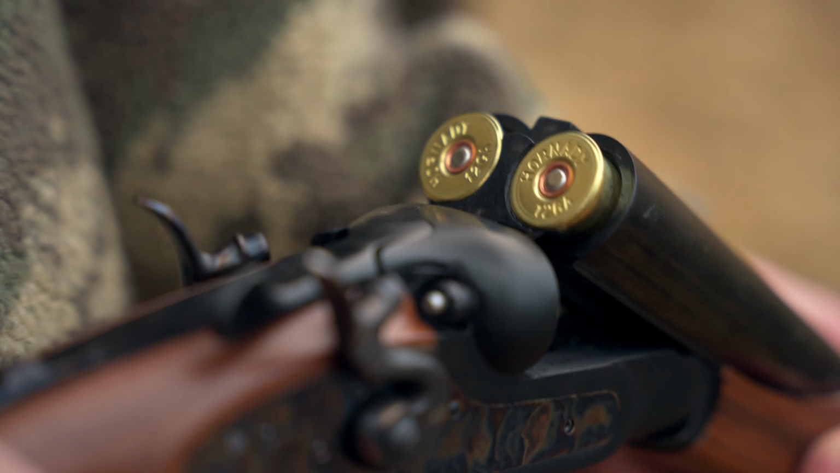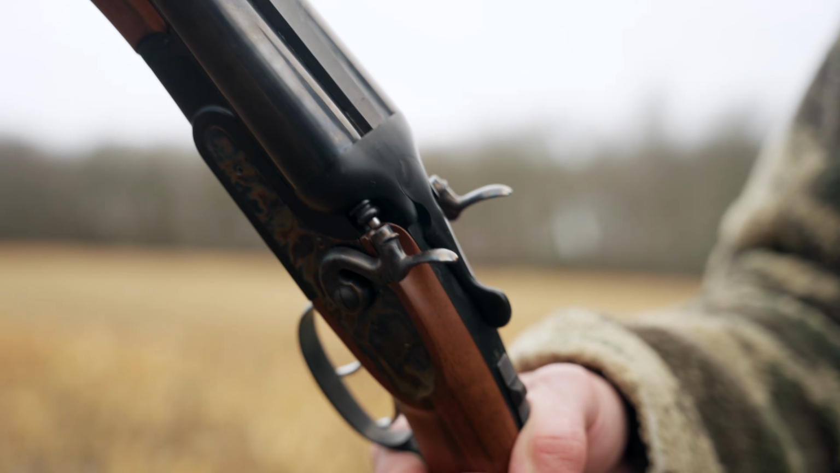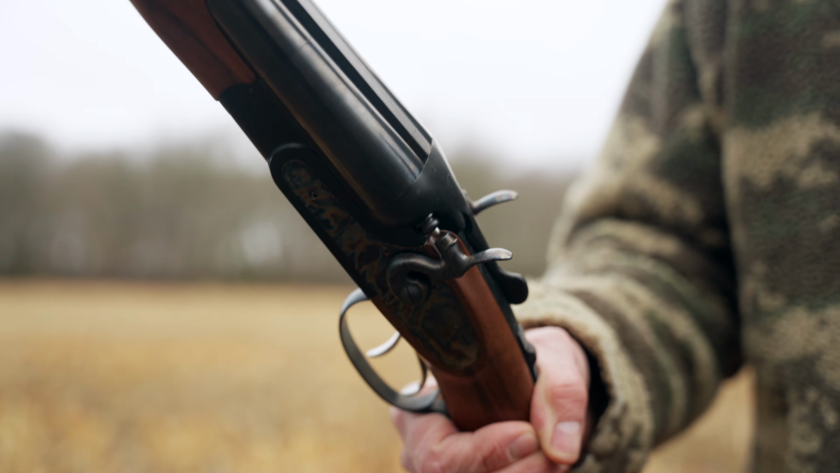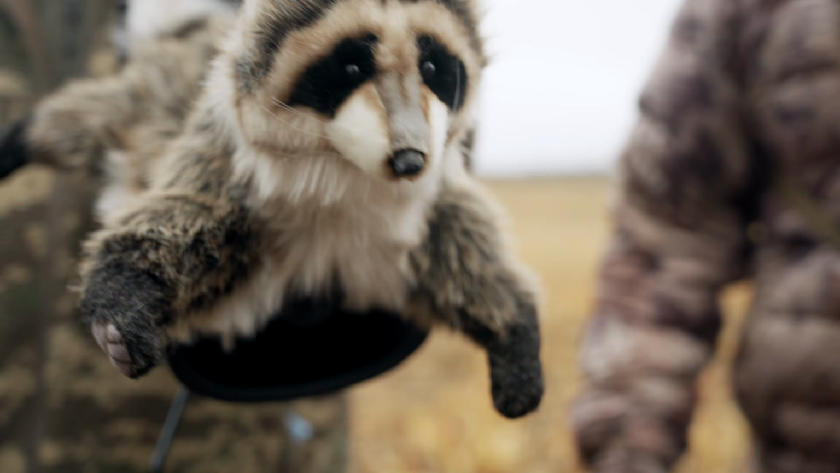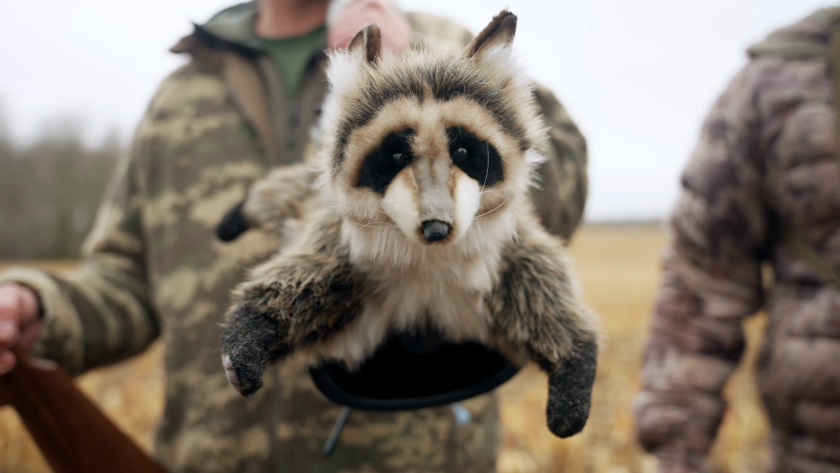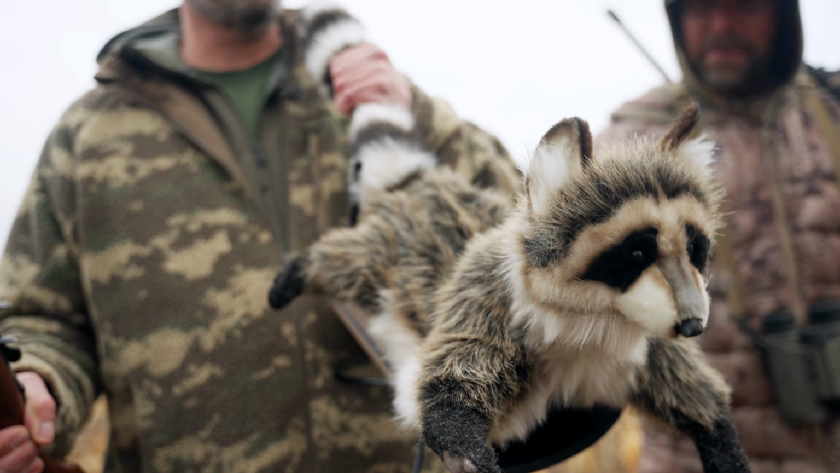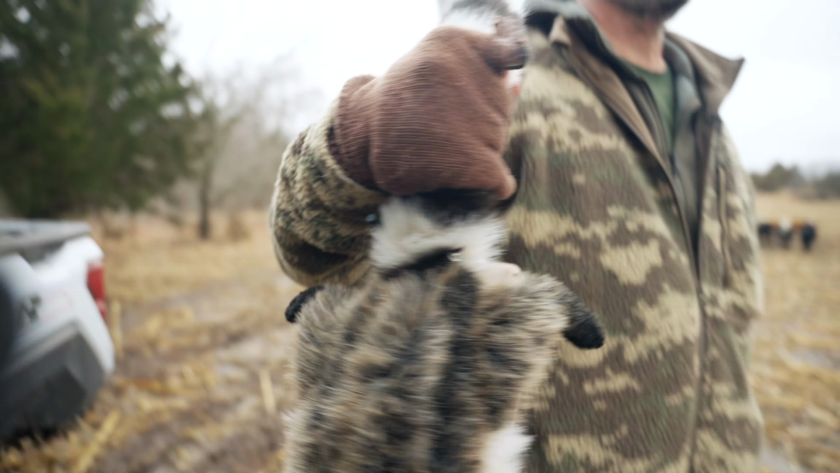But our goal on this trip, Rick's got the Doc Holliday stagecoach gun. Authentic, right? With the hammers and everything. Yep, 12 gauge. We'll be running some of that Hornady 3-inch BB out of there. But then we got a little special treat for you guys. Got to introduce you to Tricky Ricky. Mounted a little stuffed raccoon on a Revolt, so hoping some teed off raccoon rips him up.